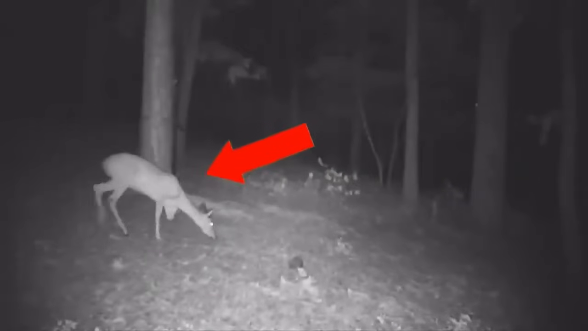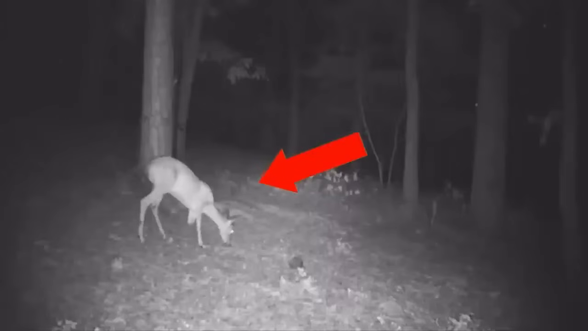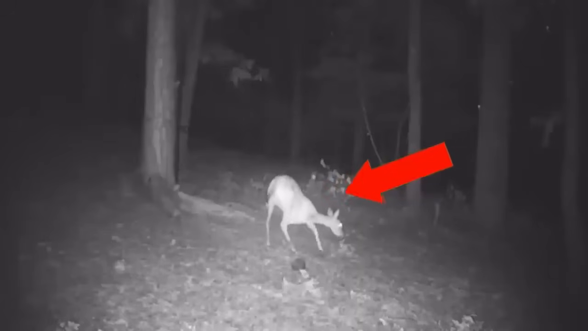And here, a deer was caught with one of his legs missing. So it means that even if it does manage to get rid of a lurking predator, this is the price he has to pay for the escape.